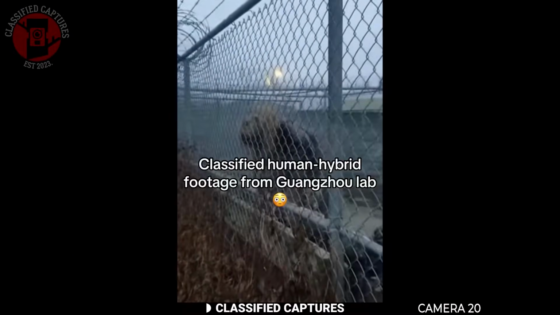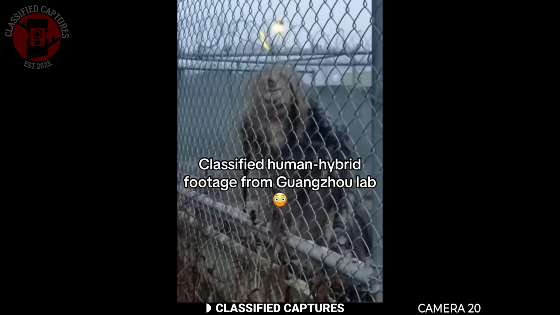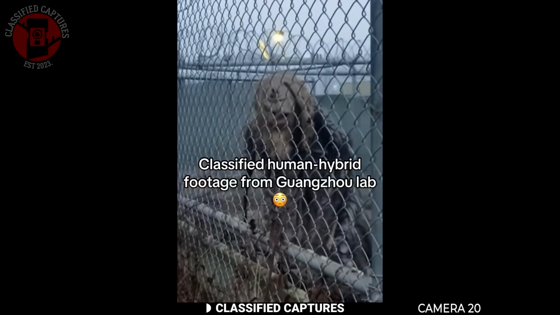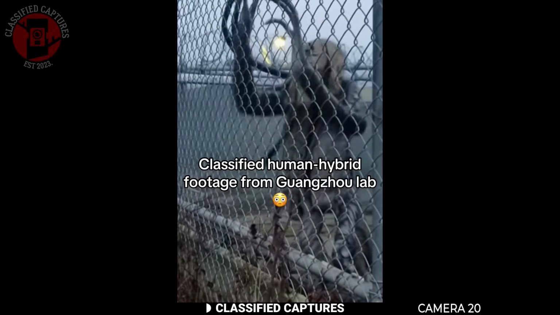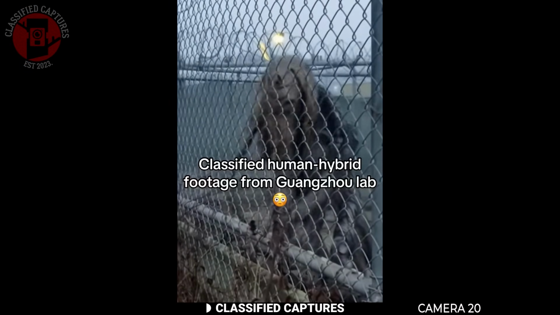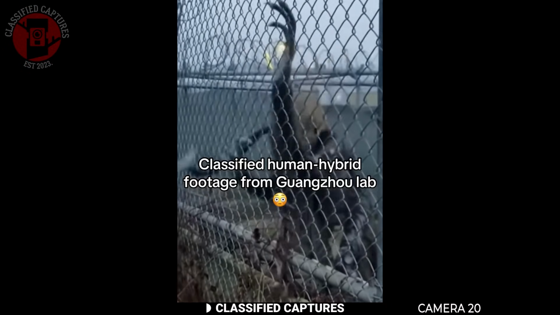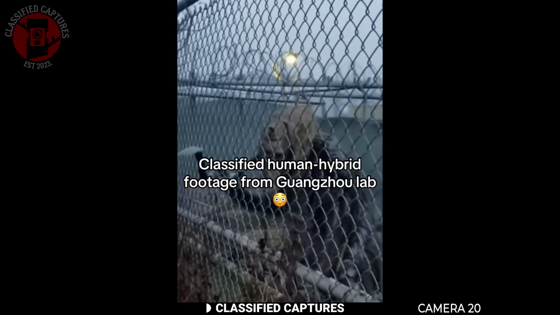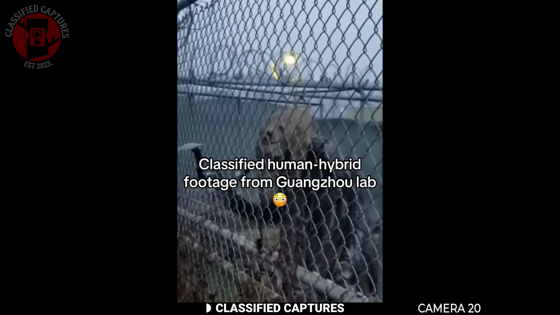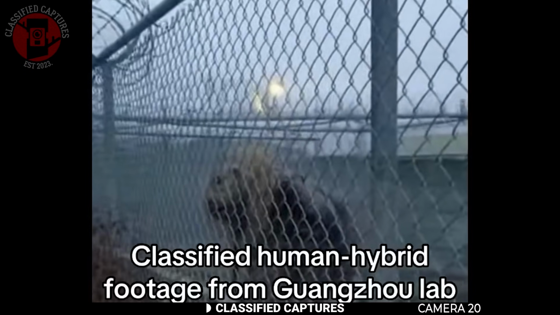We have some interesting footage coming out of China showing what someone claims to be a strange creature that might have escaped from the Guangzhou lab. In the video, we can see a field surrounded by an electrical fence, and behind it stands this odd-looking figure. It appears to be upright on 2 feet, and when it moves, you can clearly see its arms lifting. But it's long, thin, and twisted like tree roots. Its head seems almost dog-like, but distorted in shape, giving it a deformed and unsettling look.